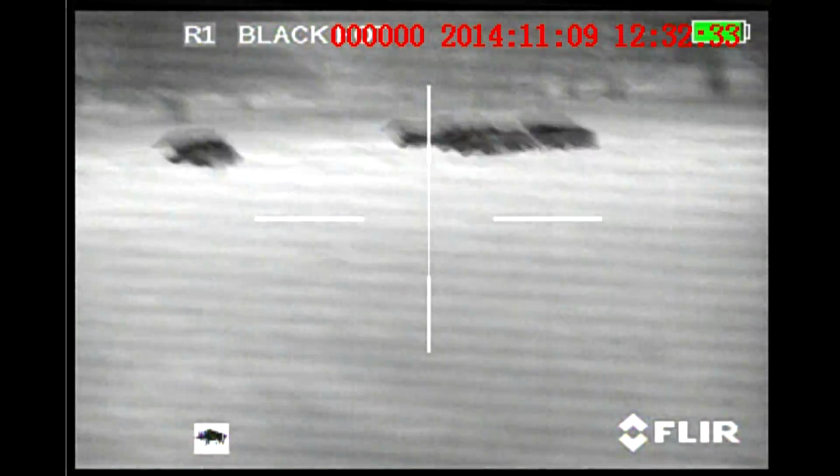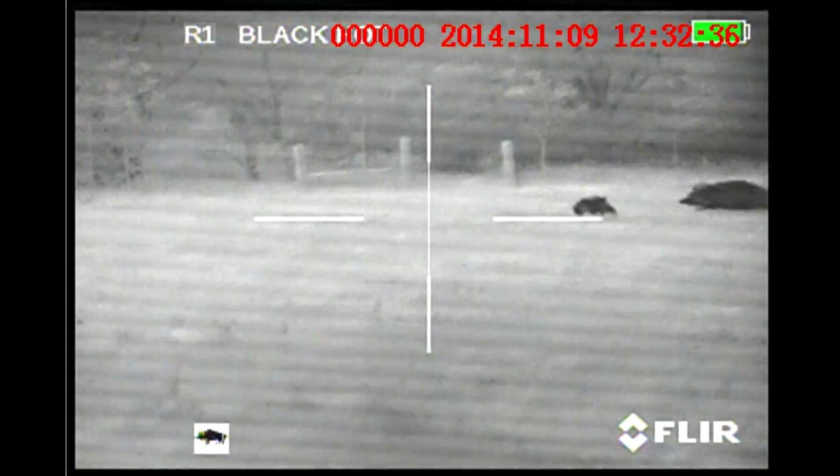Each one of these shots is a hit. You can hear the thumps, but it didn't record.